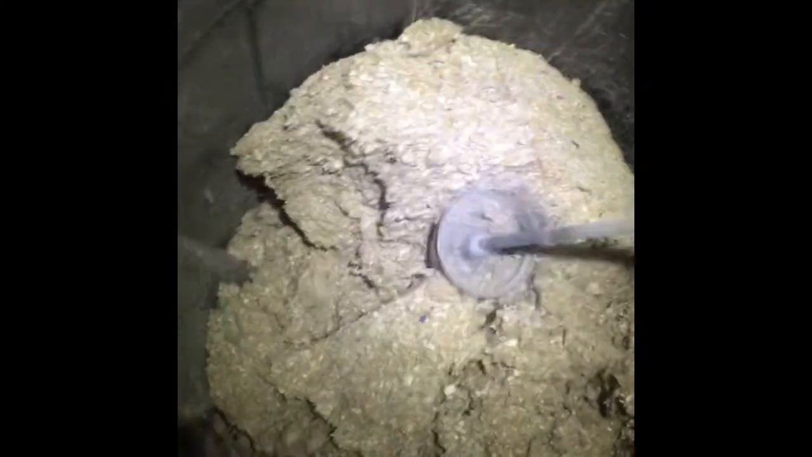Alright, here's the cellulose. We're going to mix it up with the paint stir and the drill. Here we go. Going to add a little insulation.